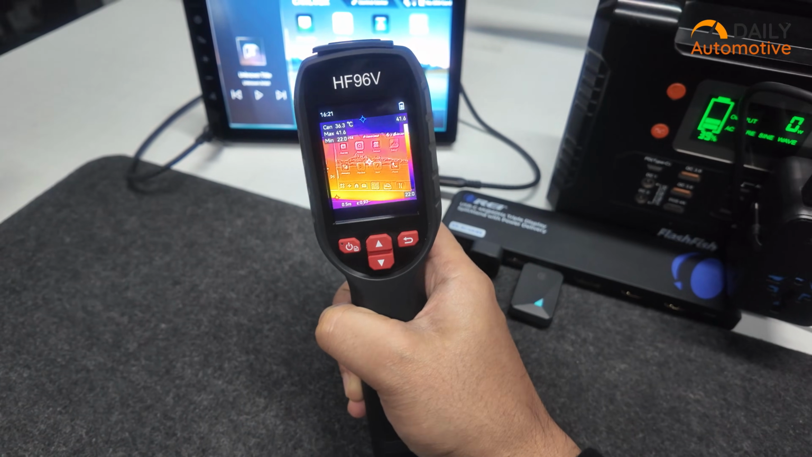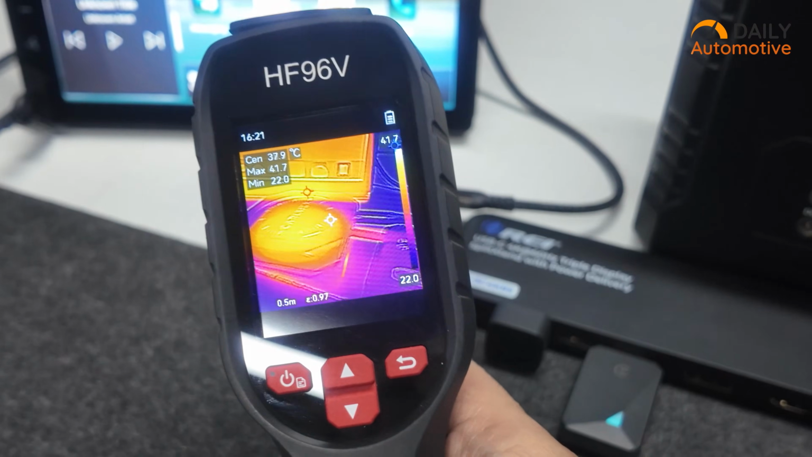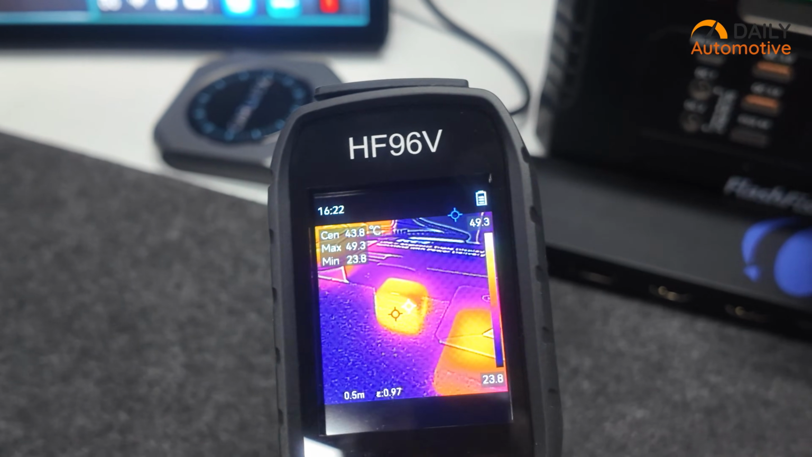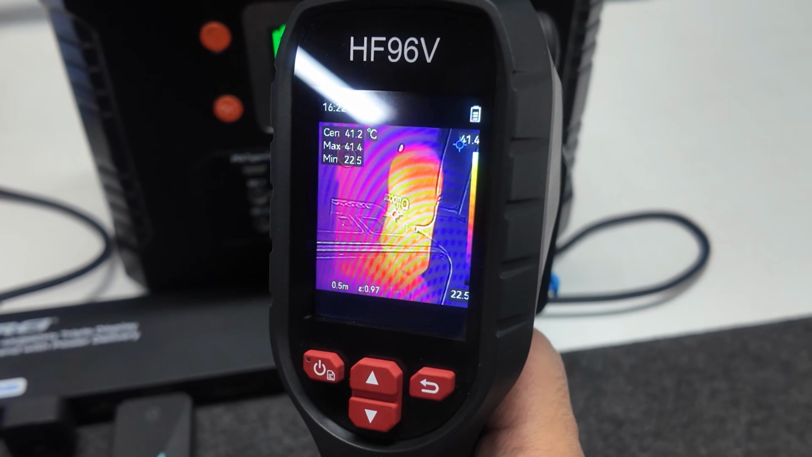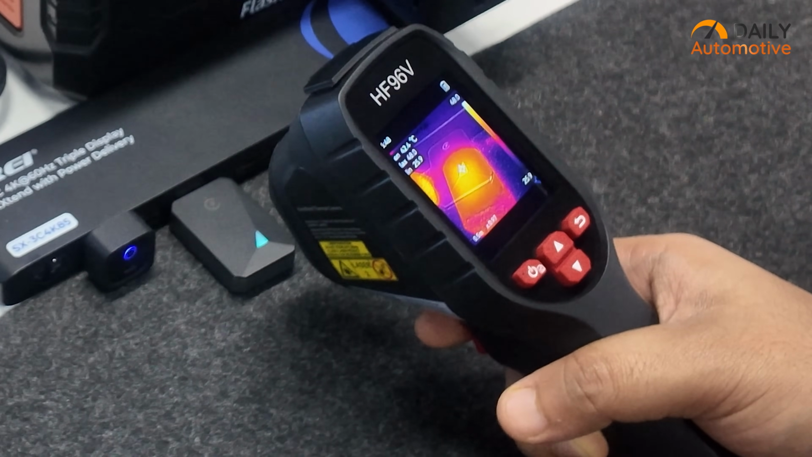After 10 minutes of being powered and sitting idle, we can see the reading on our measuring tool. The Carluex is at around 40 degrees. Ottocast Cube with the most, 48 degrees. Ottocast Mini at 40 degrees. And the non-branded one is at 42 degrees, which isn't too bad.